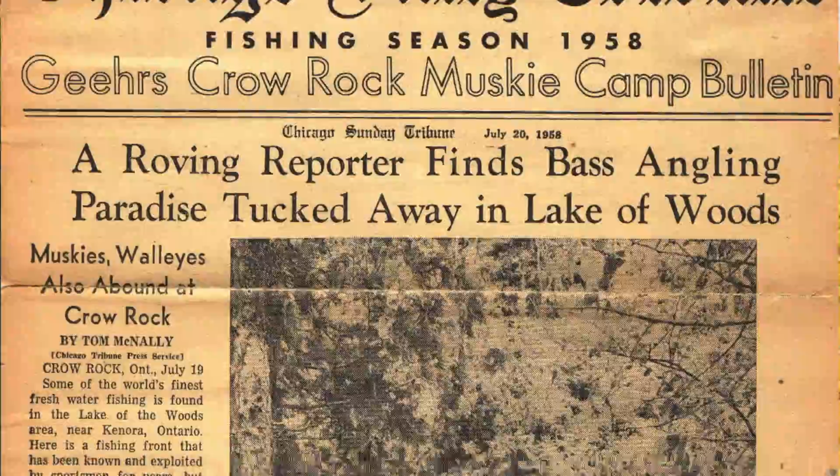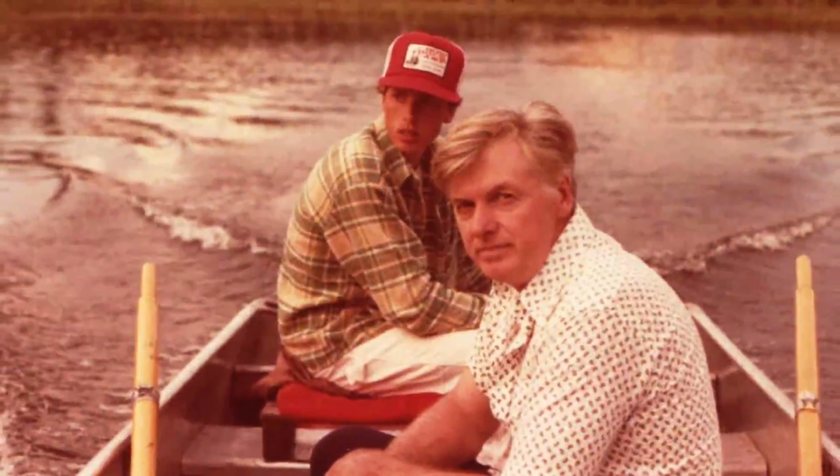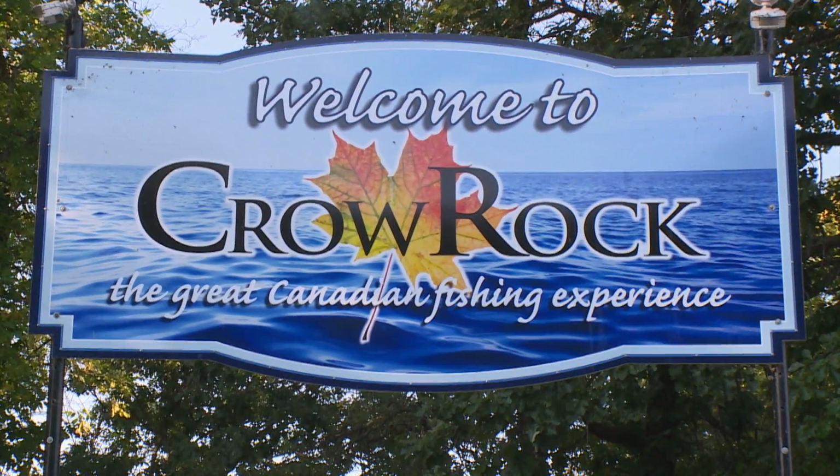And my father saw it in an ad in the Chicago Tribune back in Chicago, and he thought, what a great idea to own a fishing lodge and go fishing all the time. Ended up buying it back in 1959, and we've had it ever since.